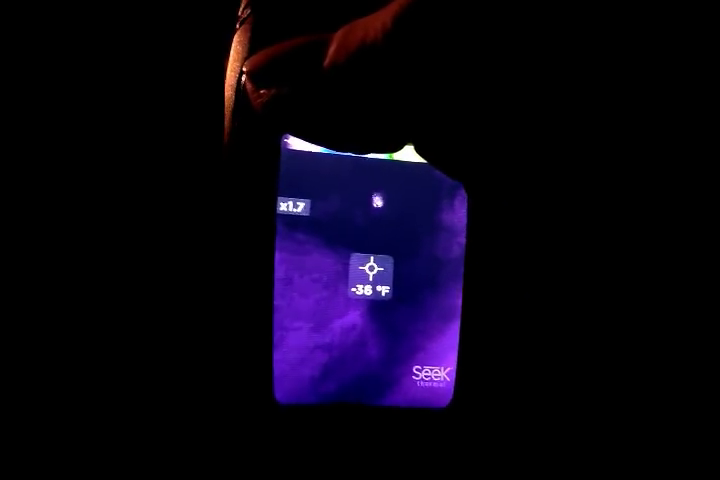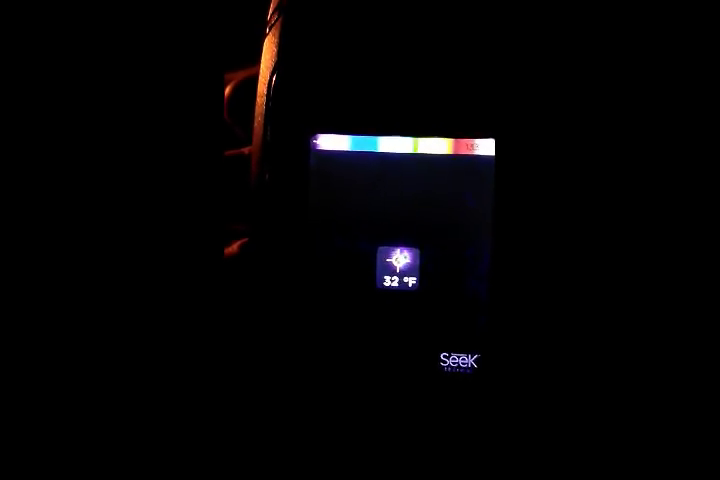Yep, okay. The filter we're using on the Thermal Pro is called Spectra. Just basically like high or low. What we're going to do is now zoom the moon in. As you can see, it was about 3.6 zoom level, I think. And we're getting those temperatures off our moon.